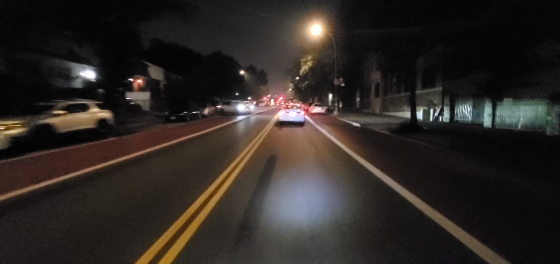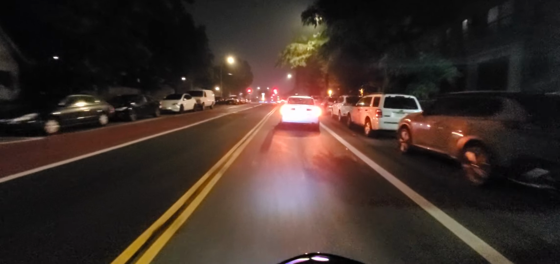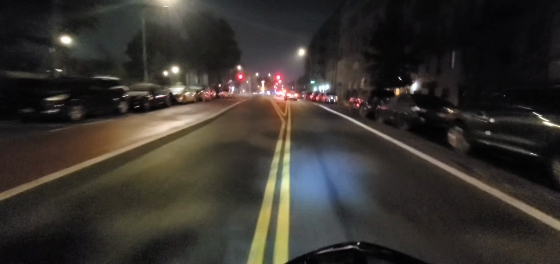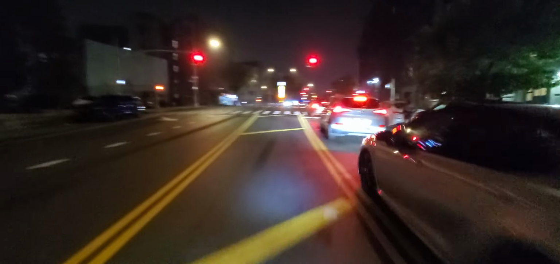So the regen on this bike is awesome, man. As soon as you let go of that throttle, it starts slowing down on you. But as soon as you go back on it, it's like a burst of energy that's there for you. And I love that. What are y'all guys gonna do? Anybody coming in?